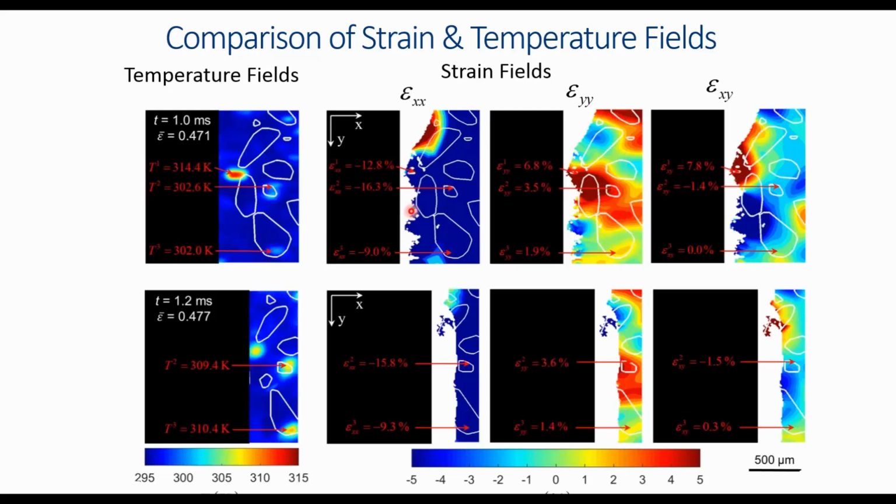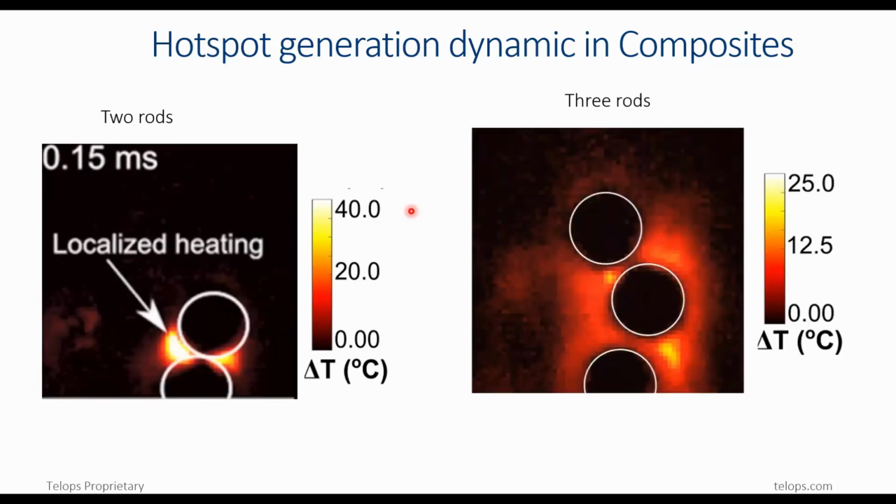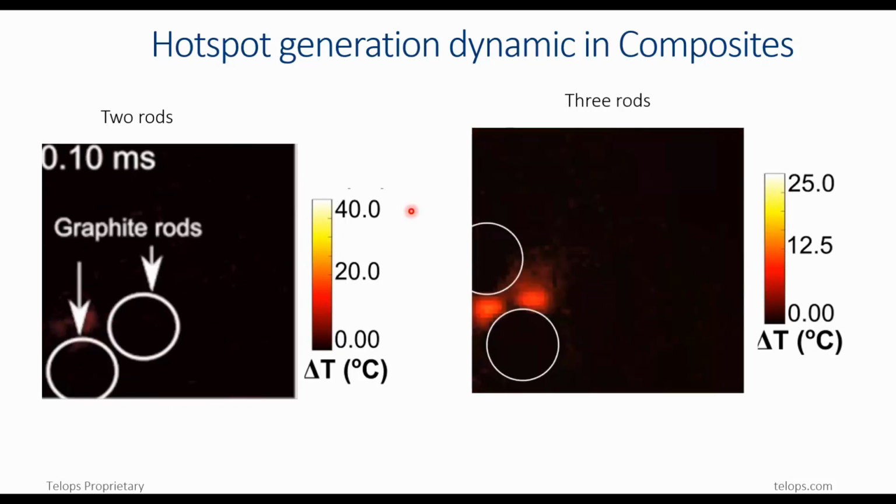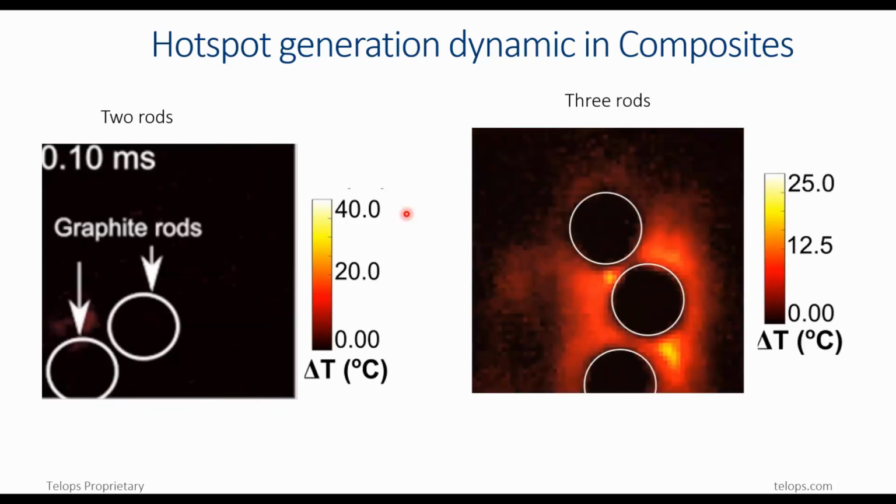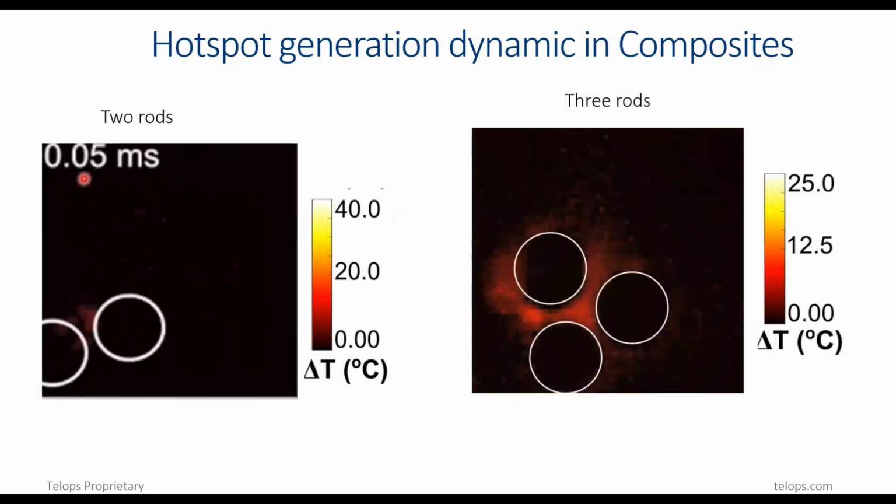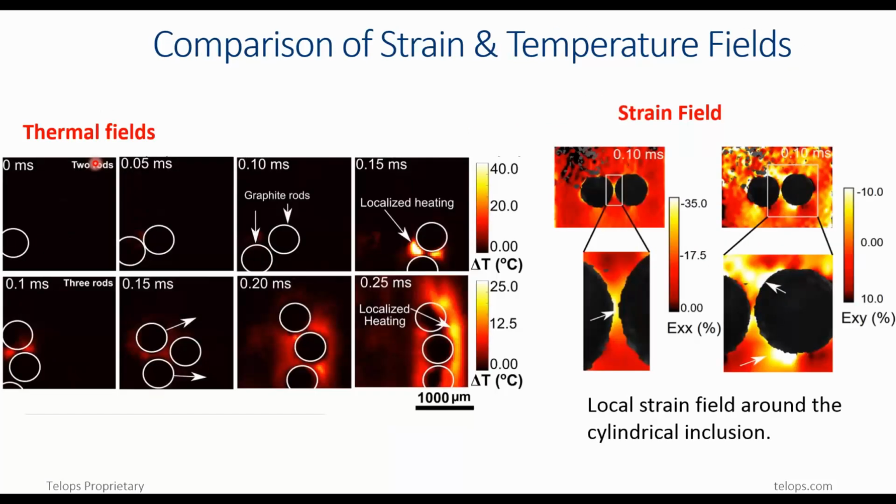a certain limit. This is the last example I wanted to show, where our high-speed infrared cameras were used with a visible camera in a digital image correlation configuration to analyze hotspot generation in a composite material, a polymer with inclusions of graphite. What you see there are infrared videos showing the sample deformation-induced movement of those solid inclusions and temperature increase. Please notice again the temporal resolution of 50 microseconds, which corresponds to the camera speed of 20,000 frames per second. And the digital image correlation